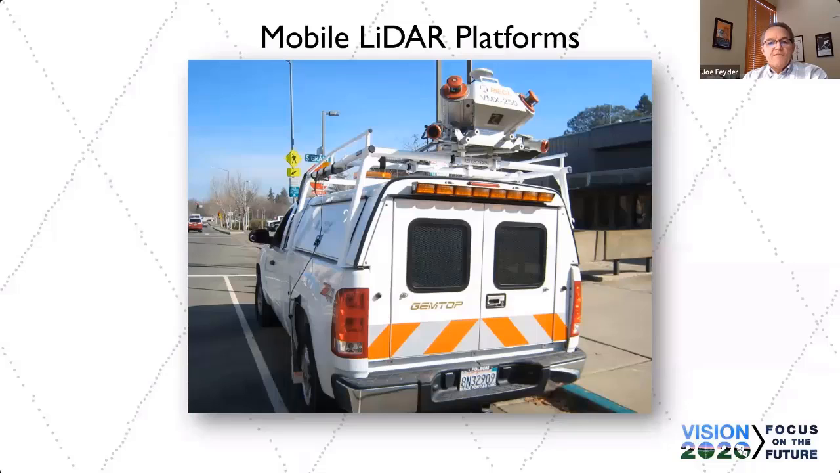So mobile LiDAR platforms, typically you see it mounted on a truck, such as this. This is our local scan vehicle here in Folsom. If the project is within a 2-day drive, we'll typically drive our vehicle and take the GPS equipment on board the truck. In the cases where we were traveling to the East Coast, Alaska, Australia, we have a Pelican crate where we crate up the scanner and ship it.